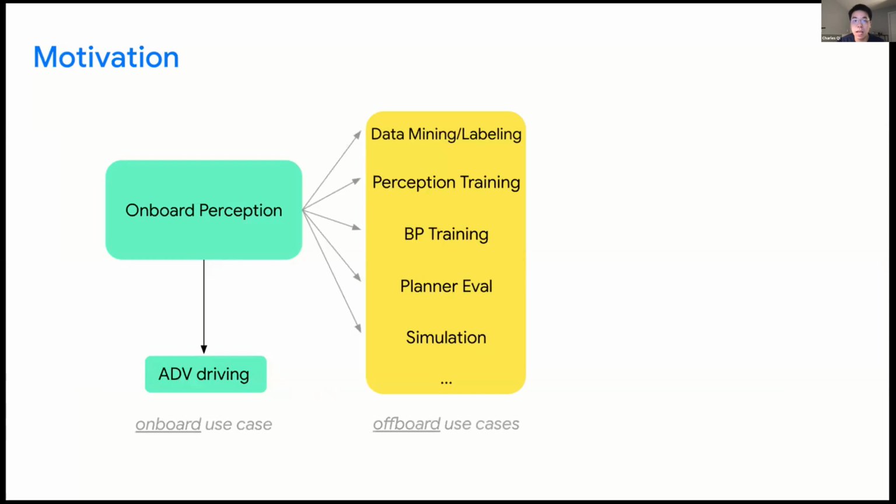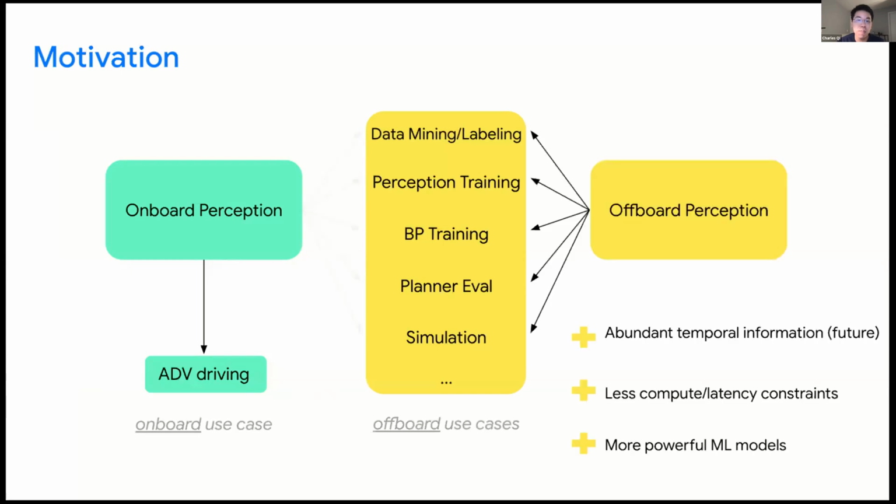Those use cases can have very different requirements for the perception compared to the onboard scenario. So it makes more sense for us to have another stack of offboard perception to serve those purposes. This offboard stack can share many modules with the onboard one, but also has its specializations. The offboard version could be more flexible in terms of input formulation, compute latency constraint, and also the problem formulations.